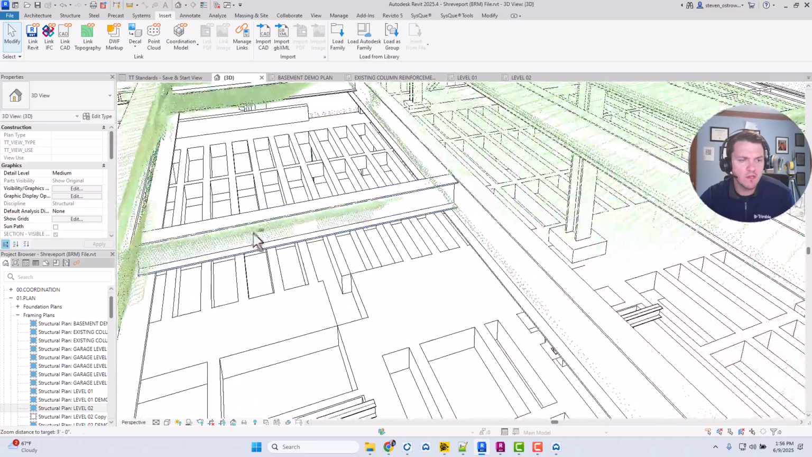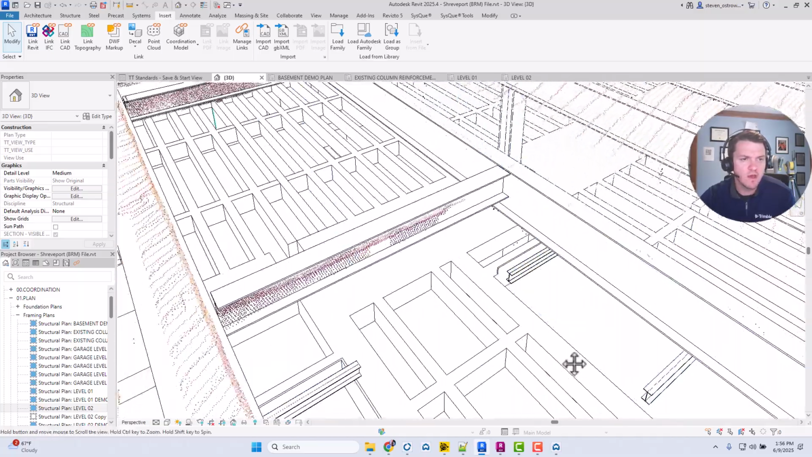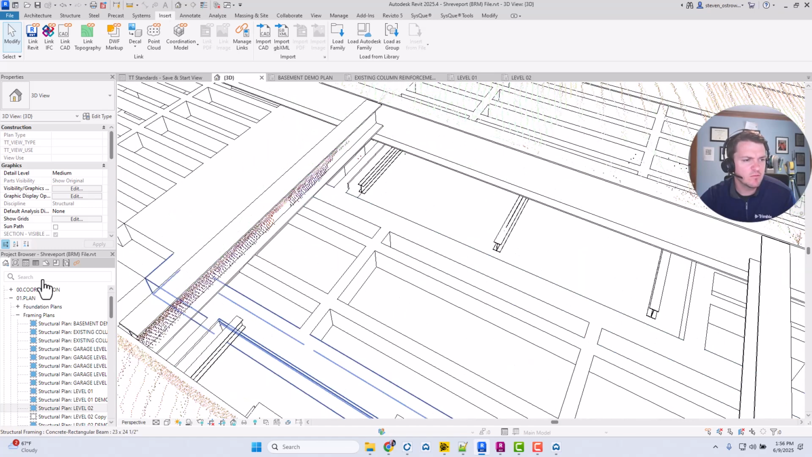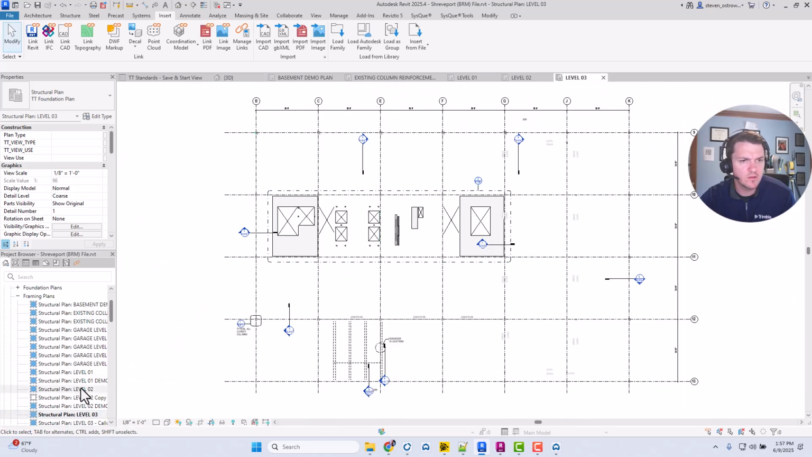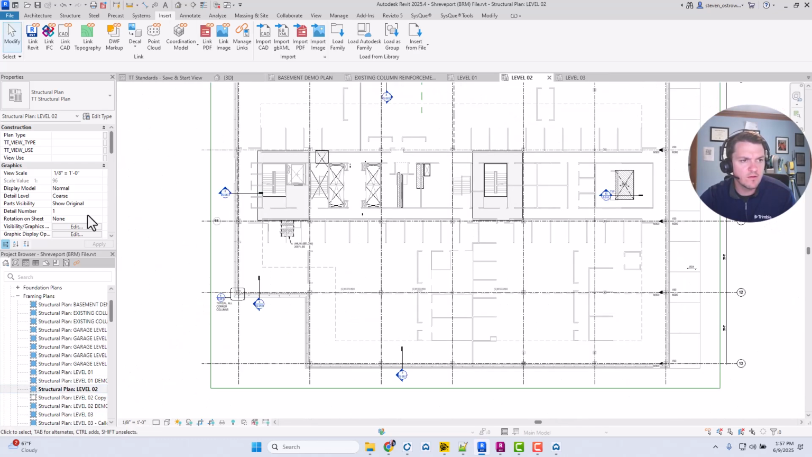So I can share that as well. So level 3 maybe? Not really sure. Let's see. Why is that one popping up? Well, that should be level 2. Probably a view setting. Let's see what we have here.